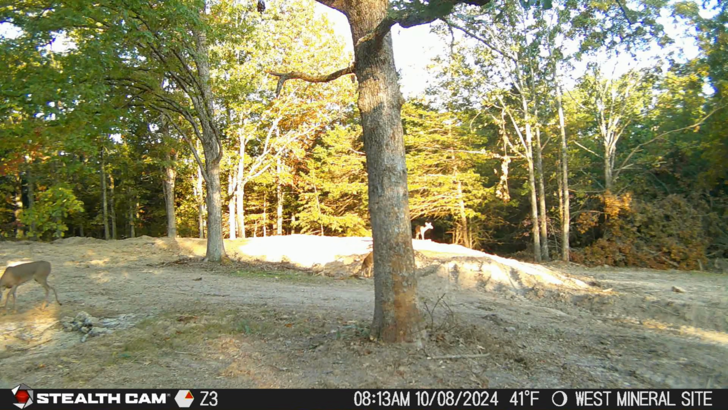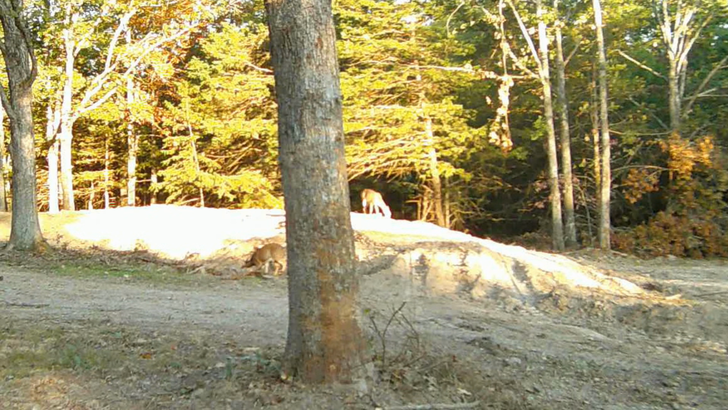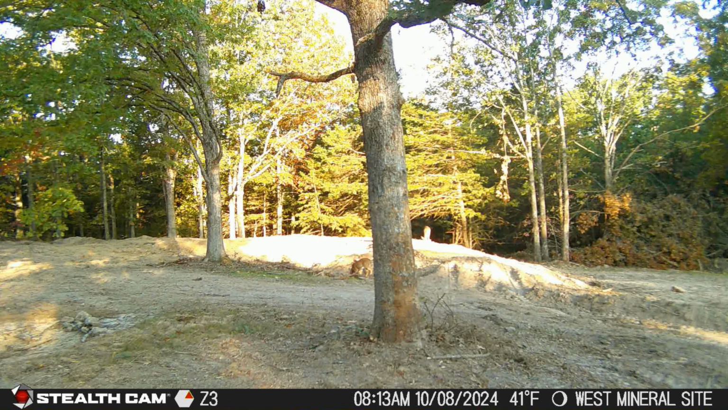So you see these 3 does coming through the future watering pond, and then one of them goes down in the middle, and it looks like she's drinking. If I'd have known this, I would have checked it in the last couple days, but it's possible it's seeping water in from the bottom. Anyways, just food for thought. I'll get you an answer on it as soon as I can.